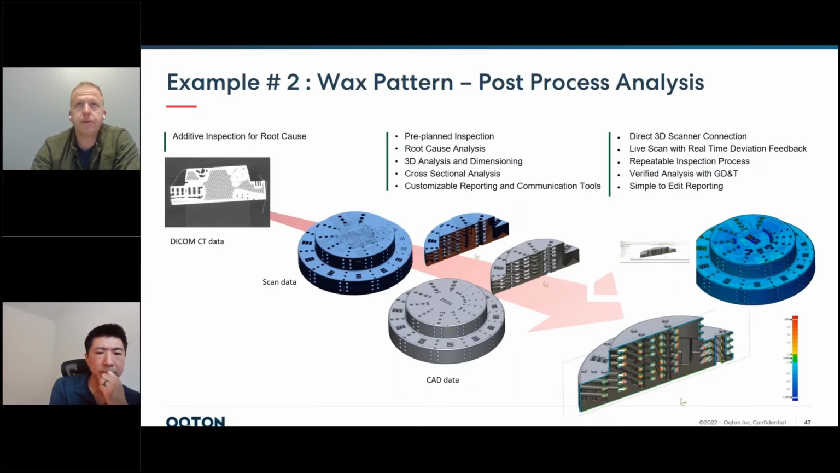Here's a good CT example. This is a wax investment casting pattern. In this case, what we're actually doing is looking at a jetting application where you're jetting soluble wax on top of castable wax, and we're trying to prove, can we build internal channels and pin-tile nozzles inside this wax pattern? And I know we can build it, but the most important thing is, can I clean it out?